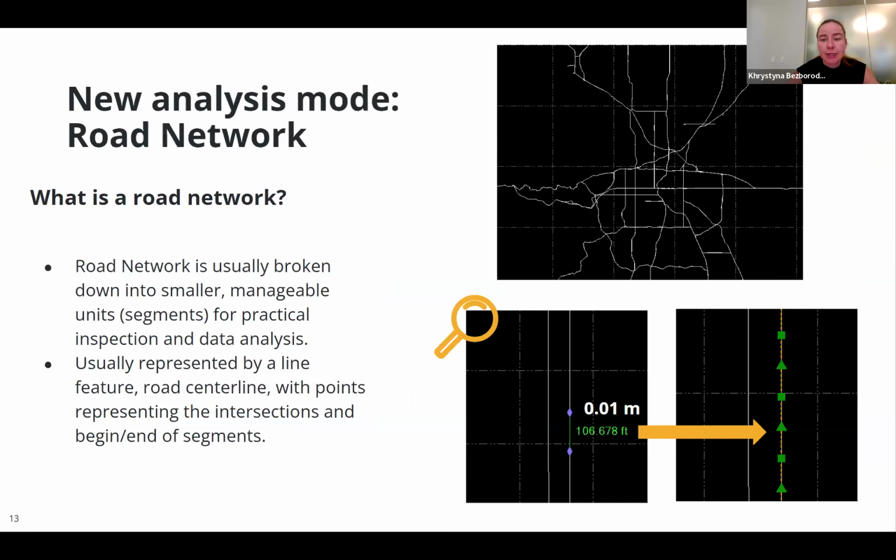Road network is usually broken down into smaller manageable units that are called segments because it's more practical to inspect the road using these smaller units, and it's easier to analyze the data, and then you can aggregate these segments into larger segments, into the routes, and so on. Usually road network is represented by a line feature, road center line, with the points representing intersections and beginning and end of segments.